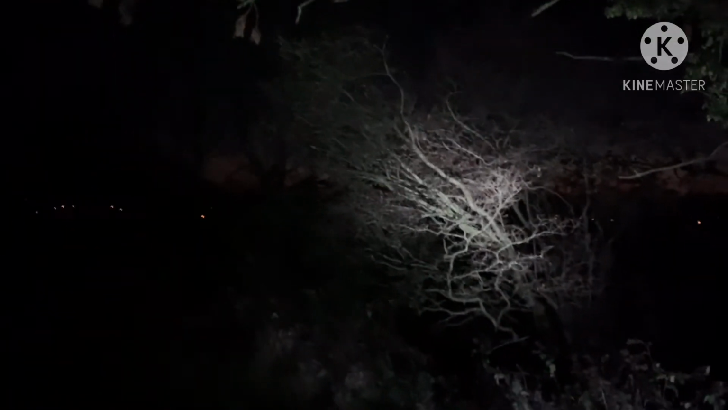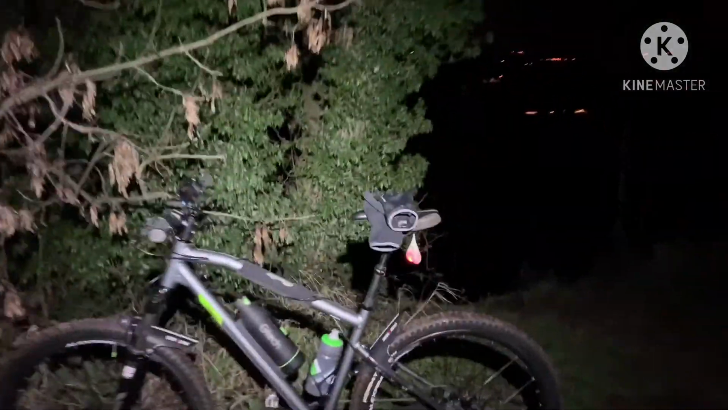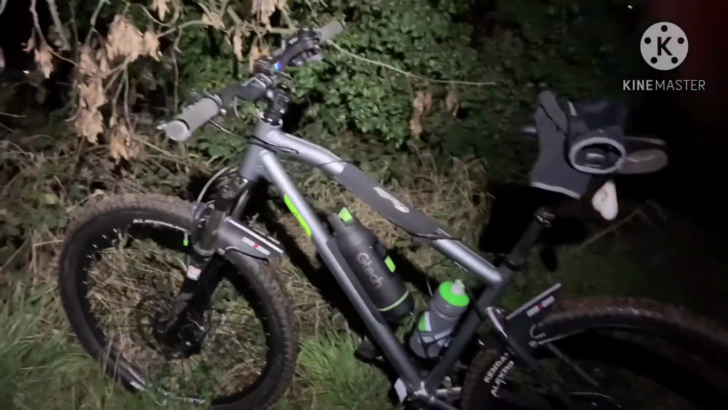You can see it has been raining all day yesterday. It's not looking too bad, but it's a bit of a Blair Witch night tonight. A night rider. As you can see, the moon is out and all the stars. Should just be able to get the sunset in the distance. That's obviously west. So let's go.